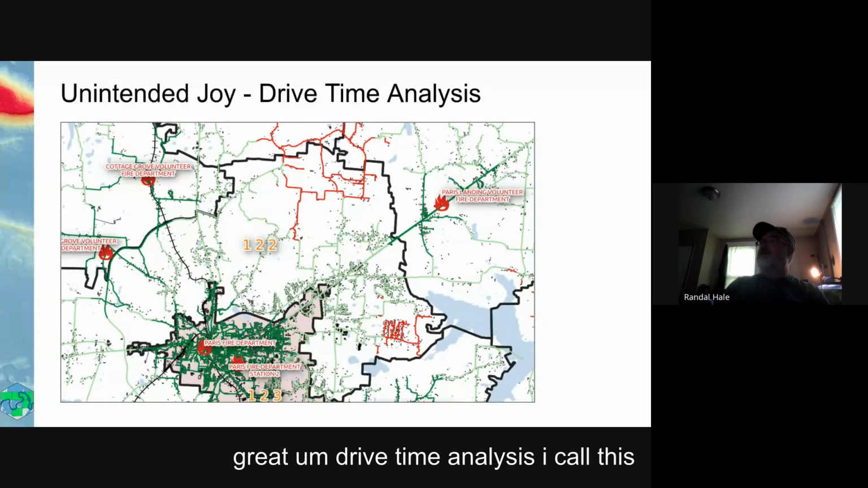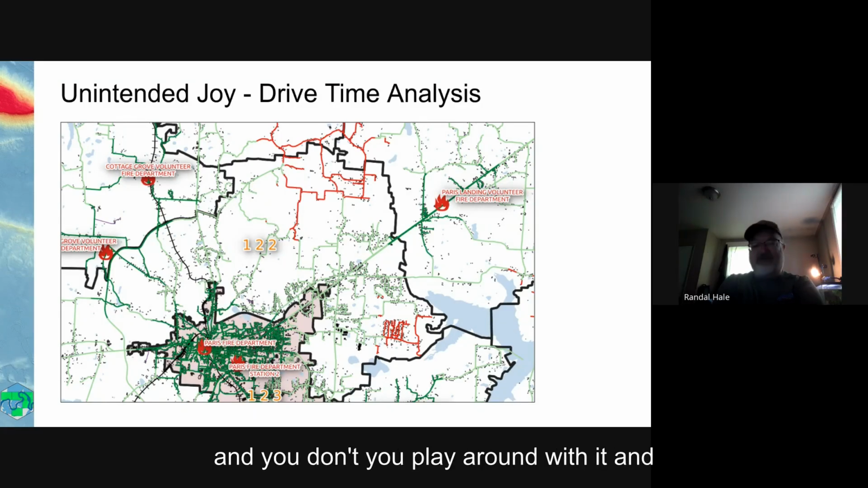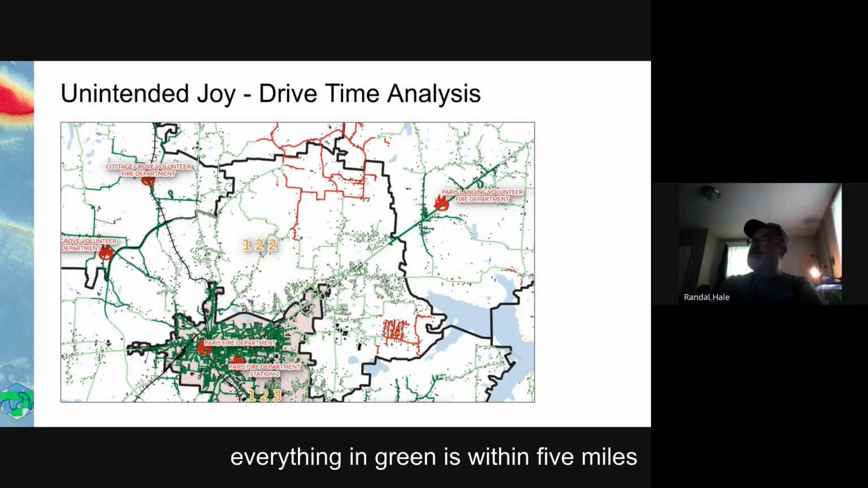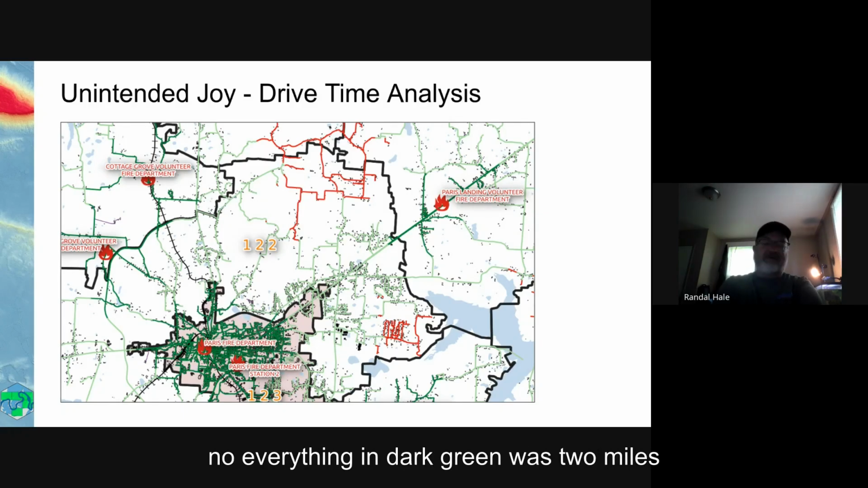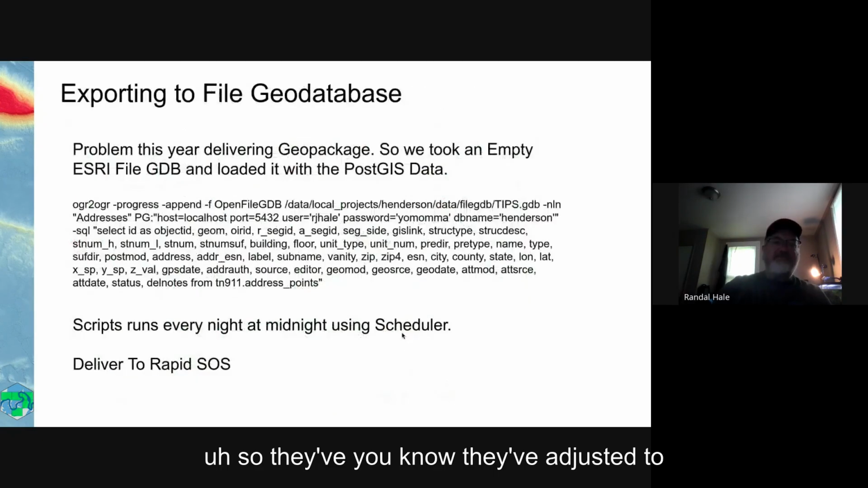Drive time analysis. I call this unintended joy because this is a tool set that just comes with QGIS and you play around with it. Everything in dark green was within 2 miles of a fire station. Everything in light green was within 5 miles. Everything in red, not covered. You couldn't get there quick enough. And it was really interesting where these areas were. In this case, Paris is downtown, and just right outside of Paris you had an area that wasn't covered. So they've adjusted and fixed that.